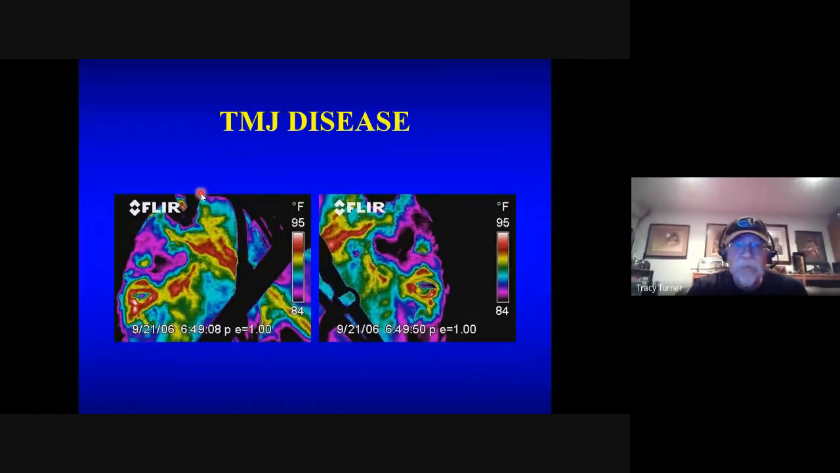Here's a horse with TMJ disease. So this is the normal side. Here's the abnormal side. Why is it abnormal? Because it's colder, and it's not being used correctly. There should be a lot of circulation over here.